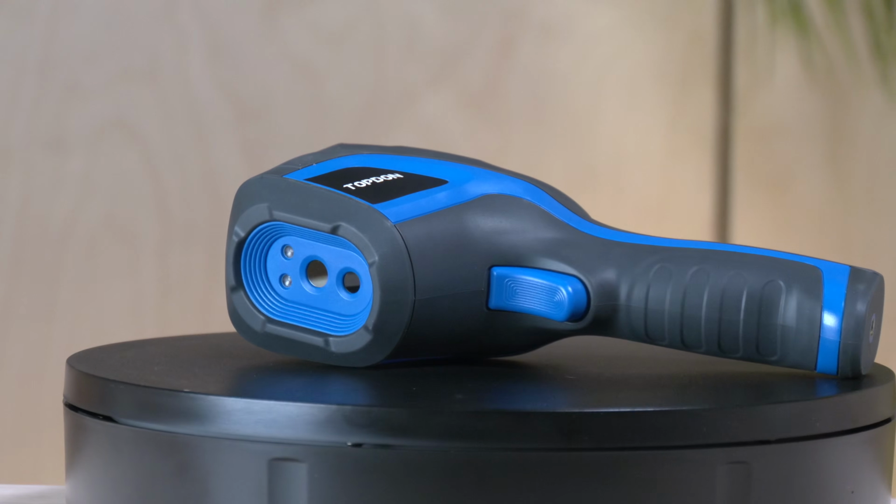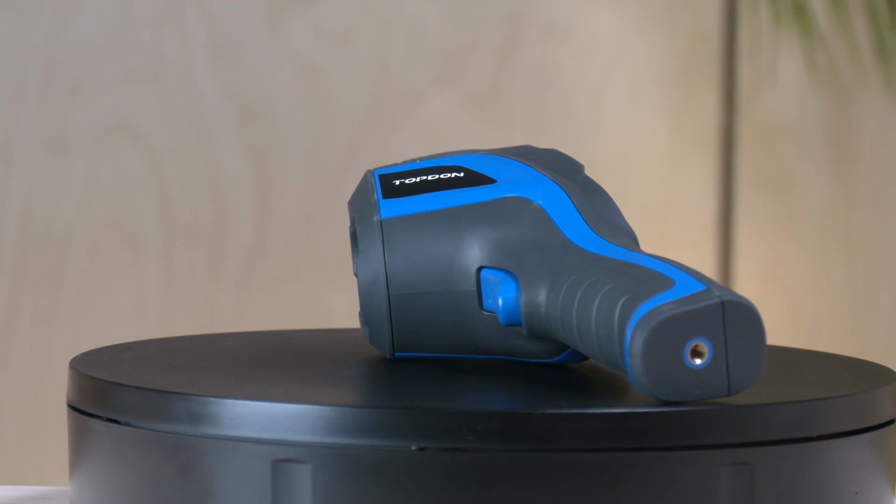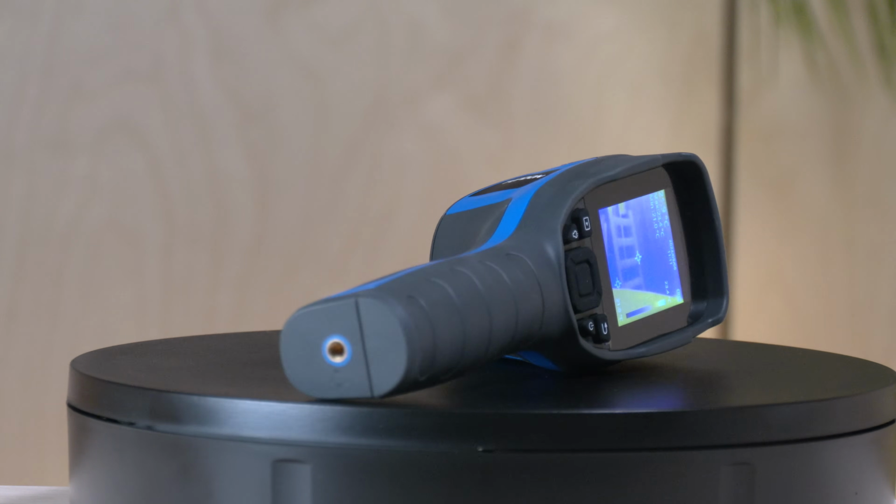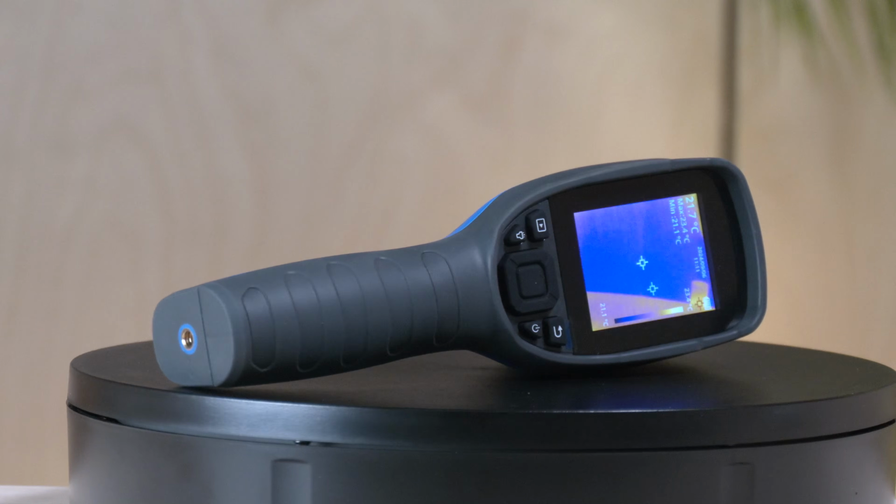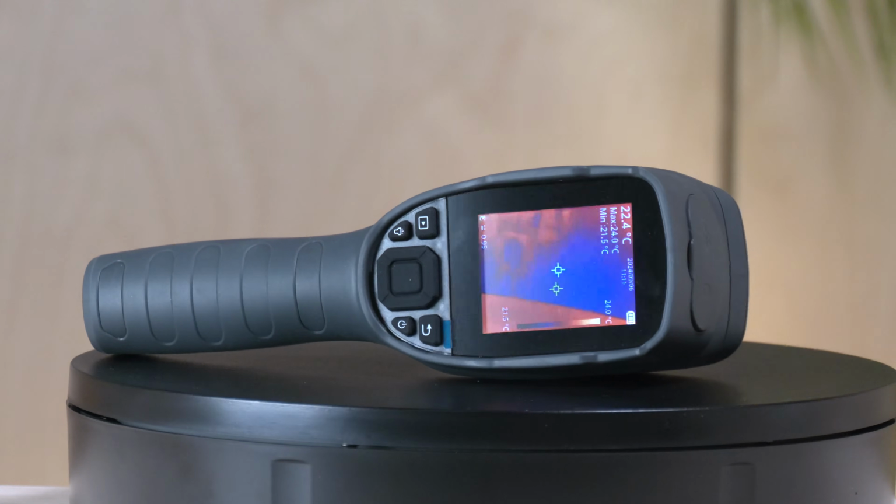Let me briefly explain. A thermal imaging camera was on my long like-to-have list, but not absolutely need list, for quite some time. Do you know what a thermal imaging camera is? Well, ever wondered how you can actually see heat? That's where thermal imaging cameras come in.